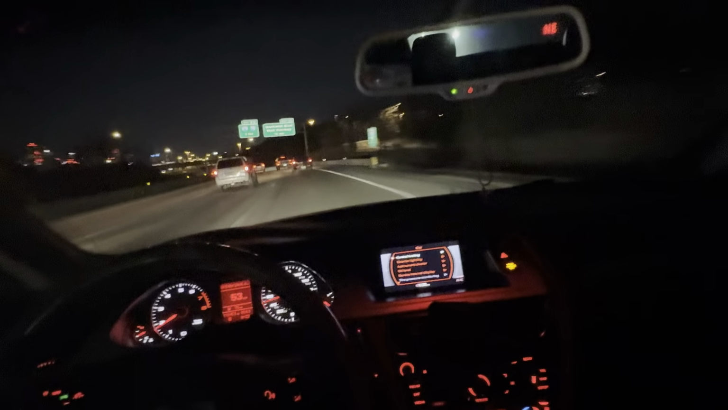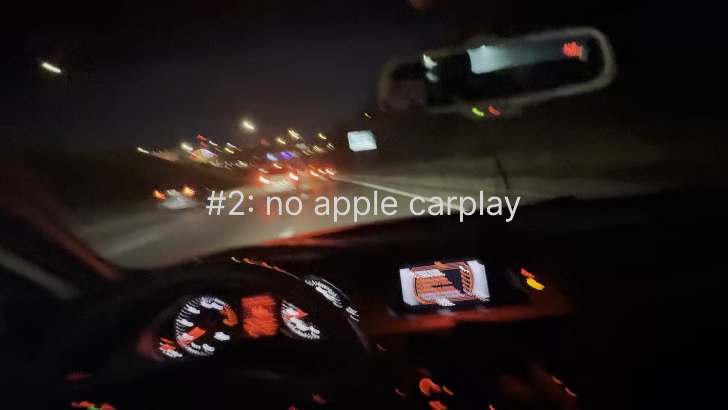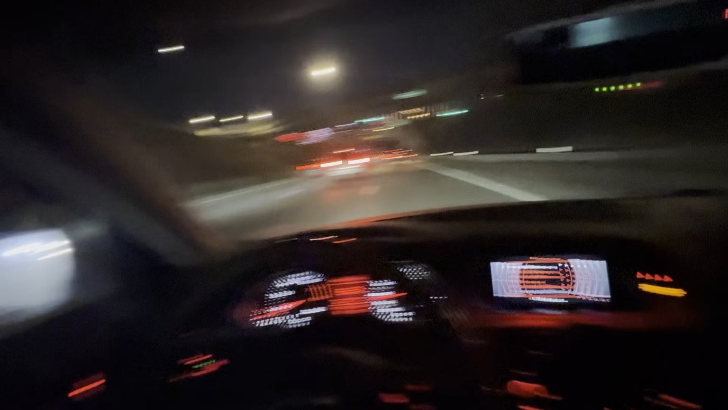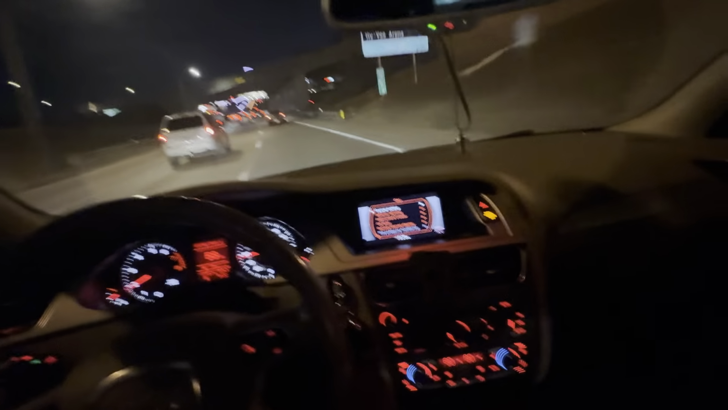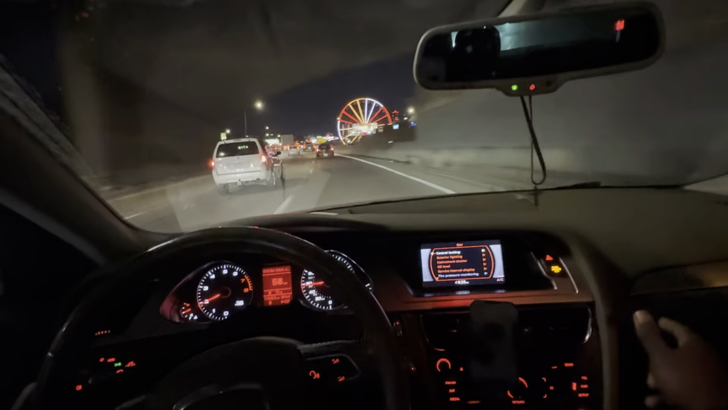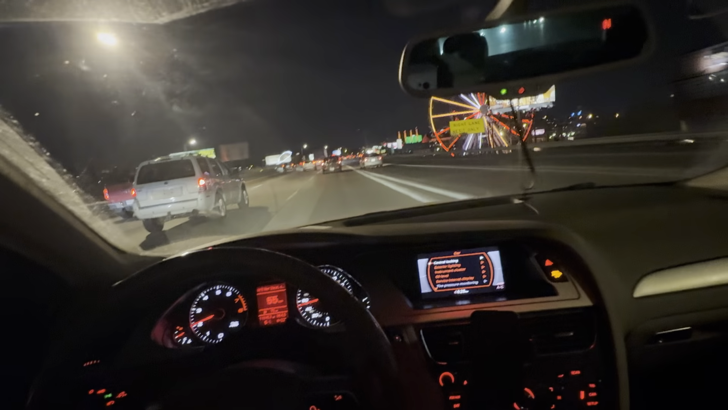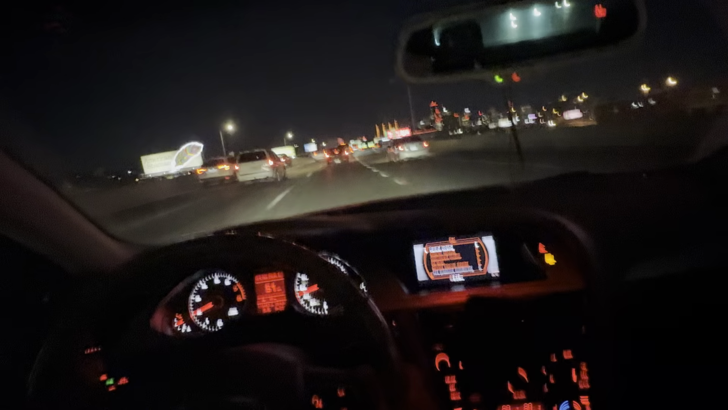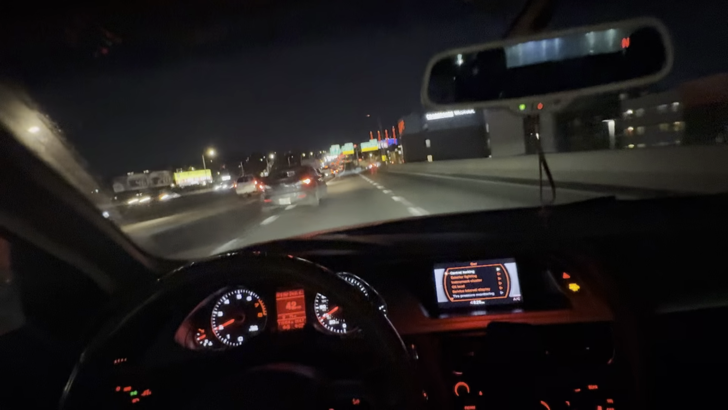But the second thing I hate about this car is that it doesn't have Bluetooth. I mean, it has Bluetooth, but it doesn't have Apple CarPlay. I wish it would have had Apple CarPlay, because that paired with the Bang & Olufsen is just beautiful. I do have the thing you plug into the AMI or whatever that thing is called, to make it to where I do have Bluetooth, but it's not factory Bluetooth. So yeah, that's the second thing I hate about this car. I don't have Apple CarPlay.